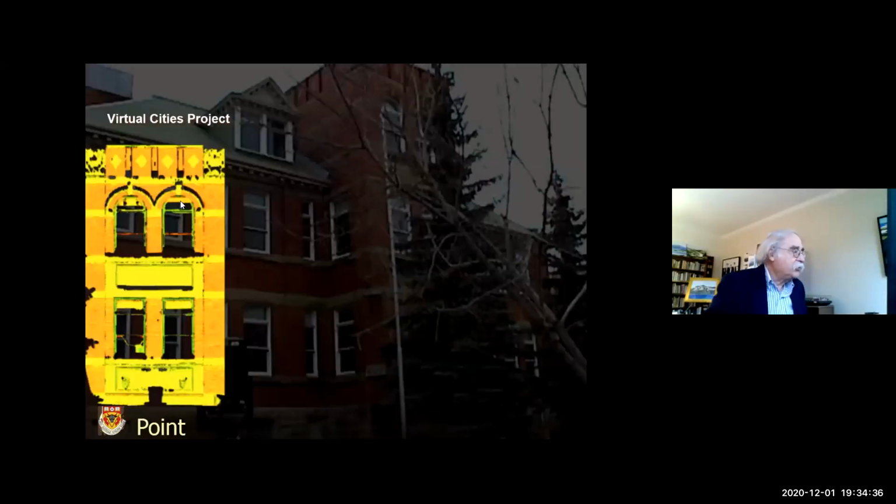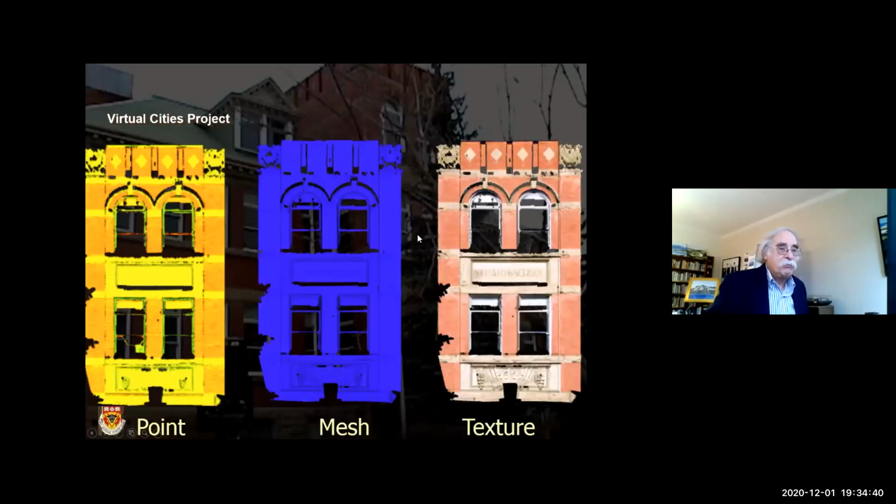So we start with points, then create a mesh, then superimpose the photographic texture map on top of the mesh.